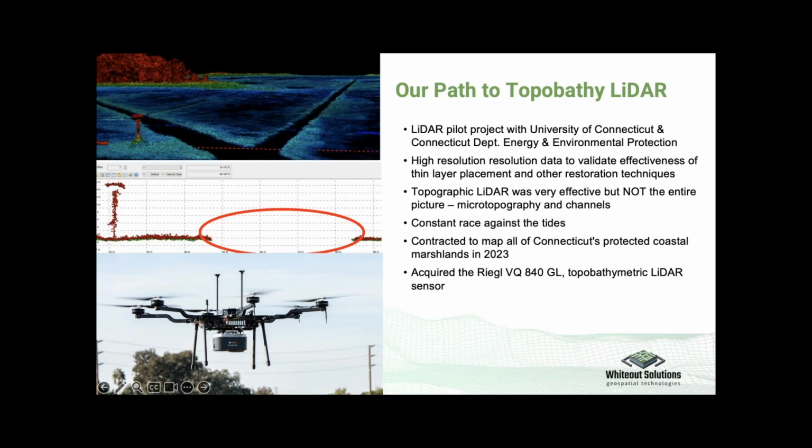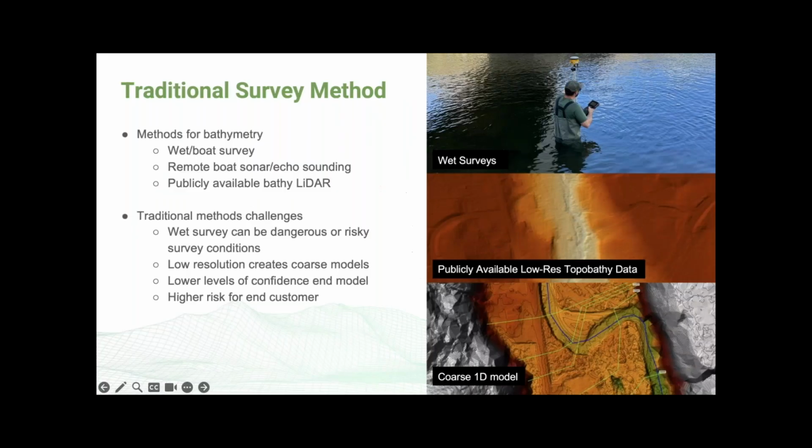And so we ultimately landed with the Harris H6HL, which is a heavy lift system, and we had to get a Part 107 exemption in order to be able to actually fly the system. So a little background there.